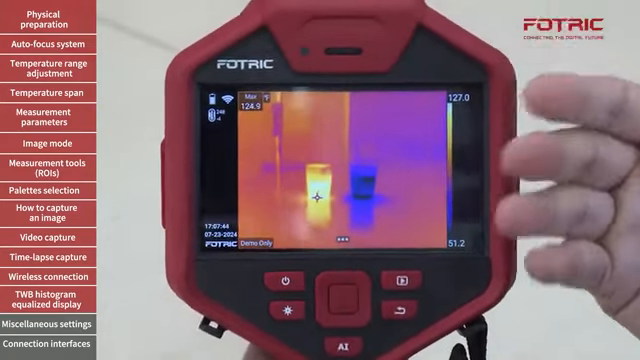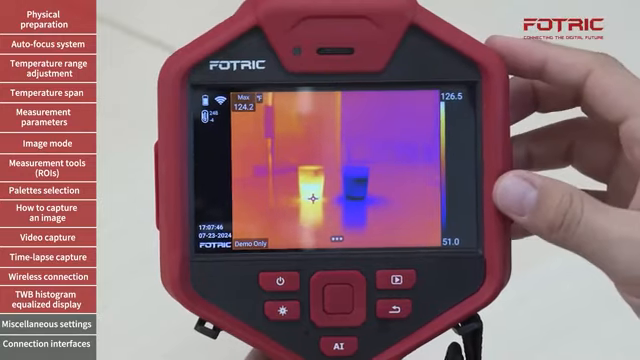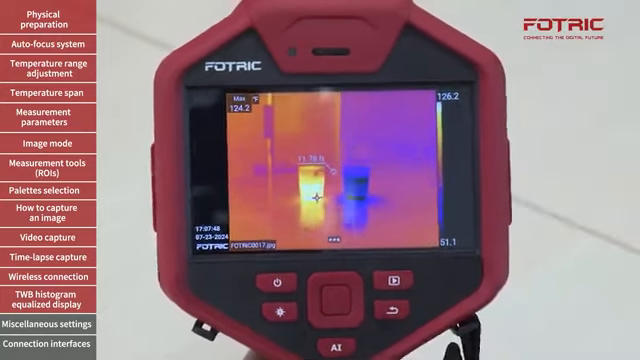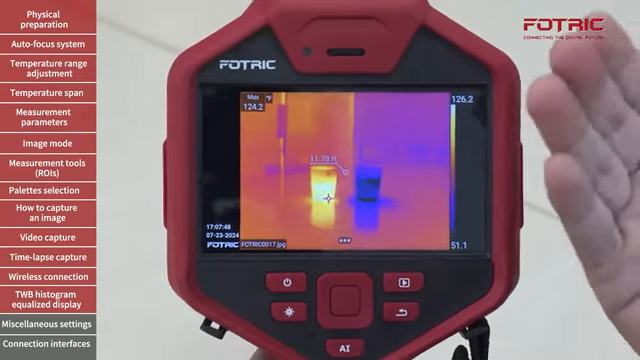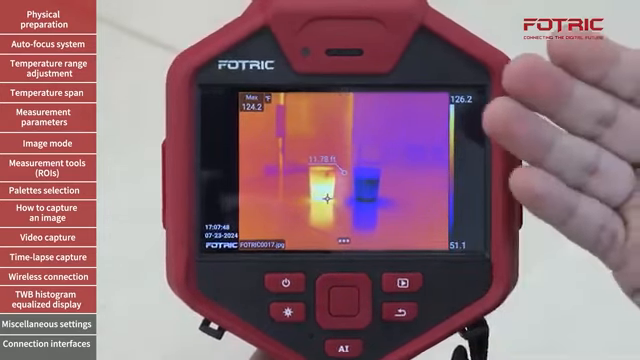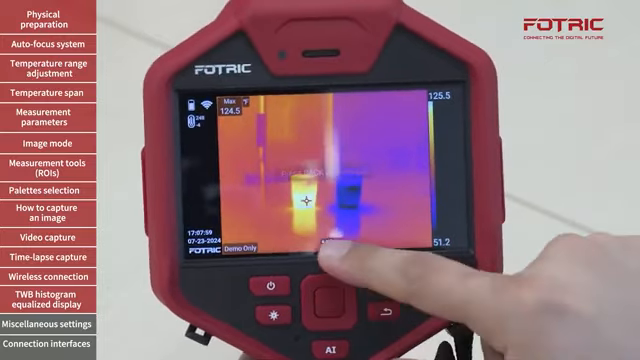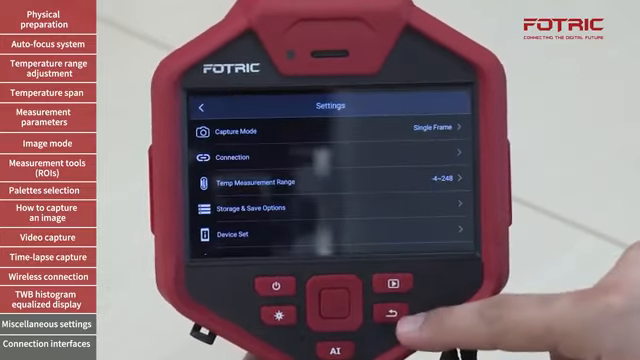Now, you have noticed that every time that I capture a picture with this camera, it's going to measure the distance, and it's going to show it right here. Now, what if I want to know what's the actual distance that the camera is using to do calculations? I'm going to cancel this for a moment.